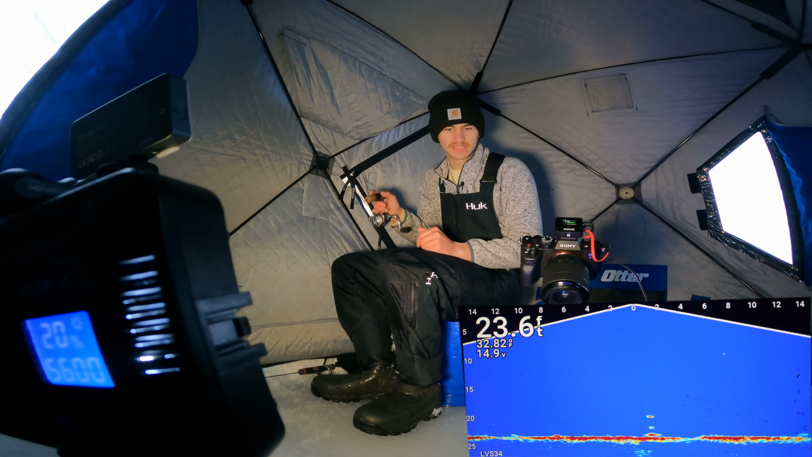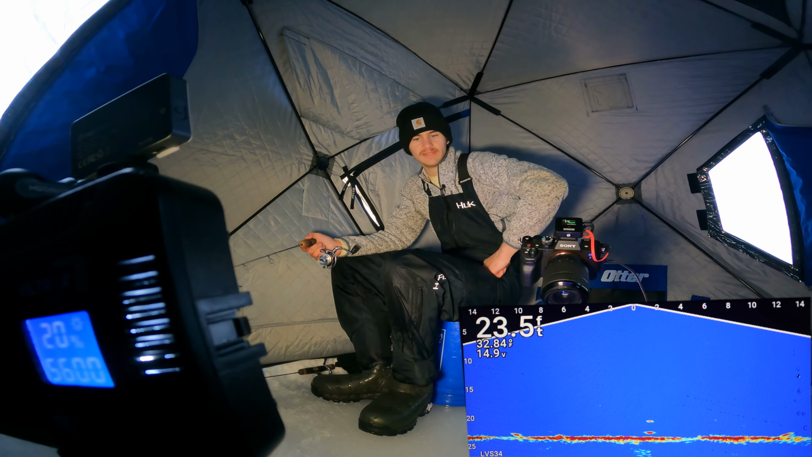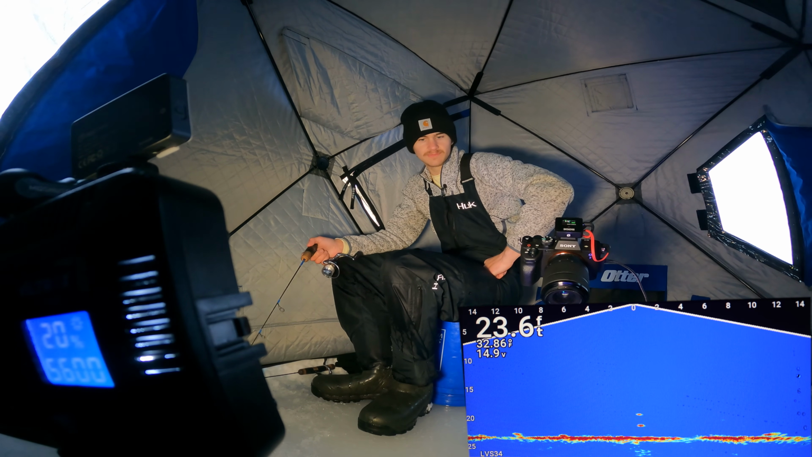Gives it a super cool action. We're going to see if he comes up and eats. Nope, just moving on by. Seems like a lot of fish are doing that. We got something coming in from the right here, and we got something coming in from, looks like, the left.